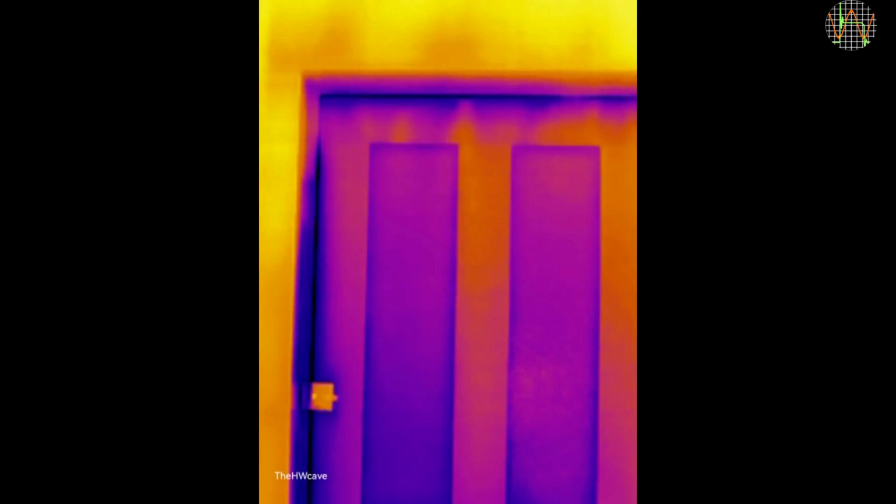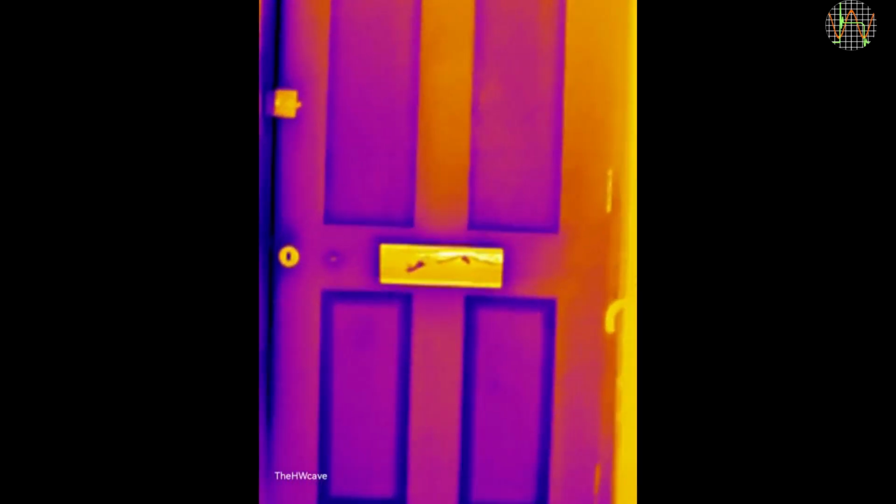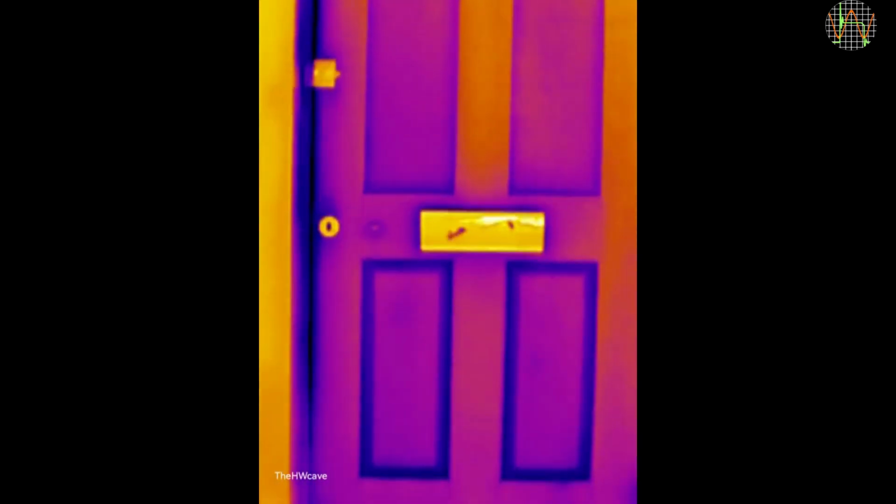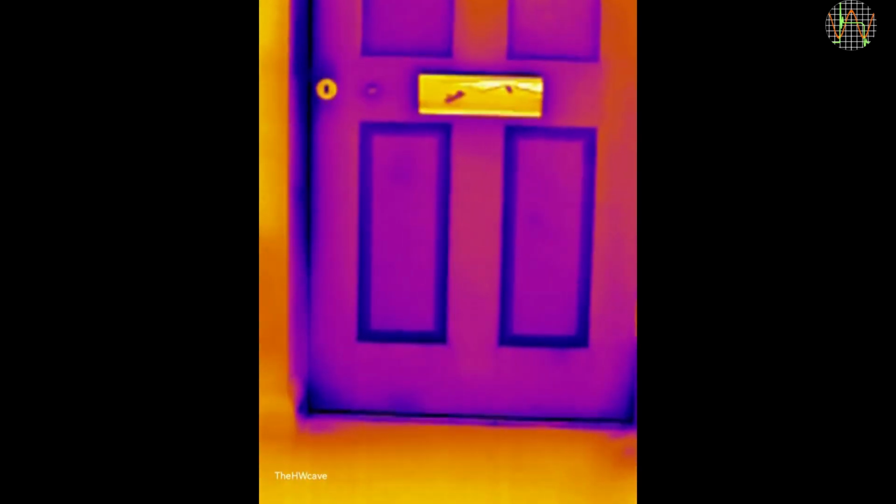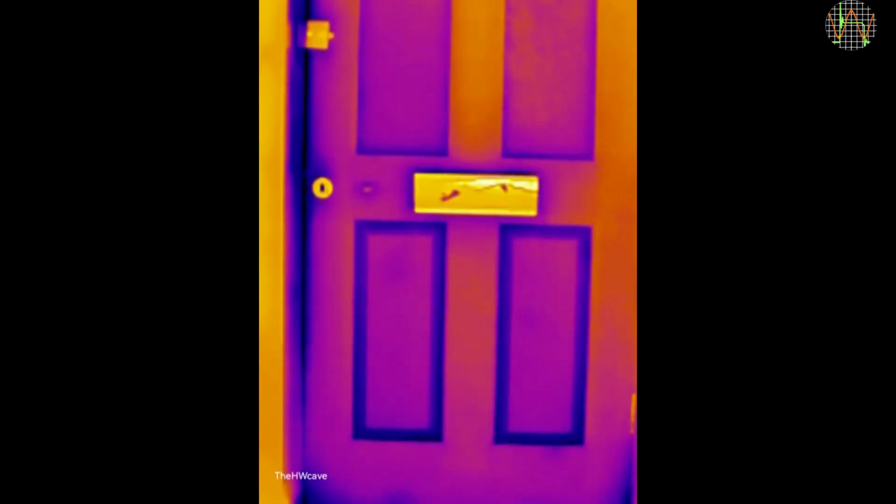That acts like a rather large zoom in, and so taking a thermal view of a whole wall or a door means you have to take it from a fair distance, which is often not possible. This video was taken in what TOPDON calls observation mode, which is why there are no temperature readouts. And yes, this door is in dire need of draft isolation.